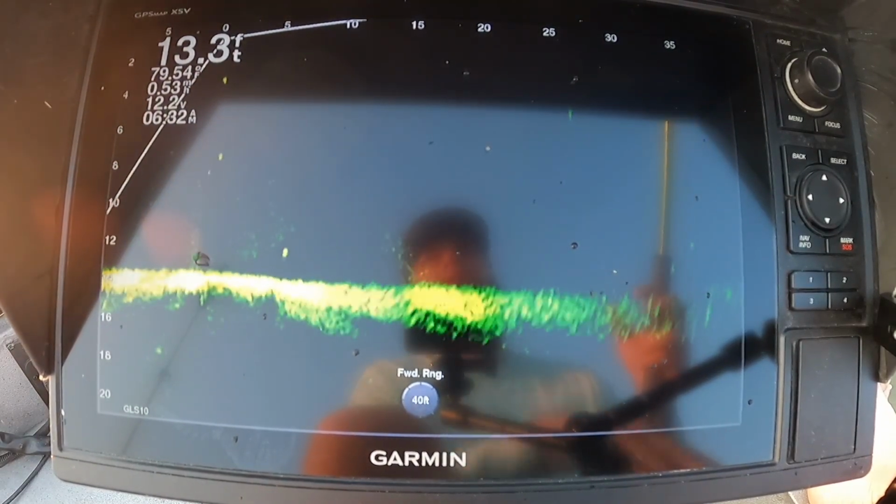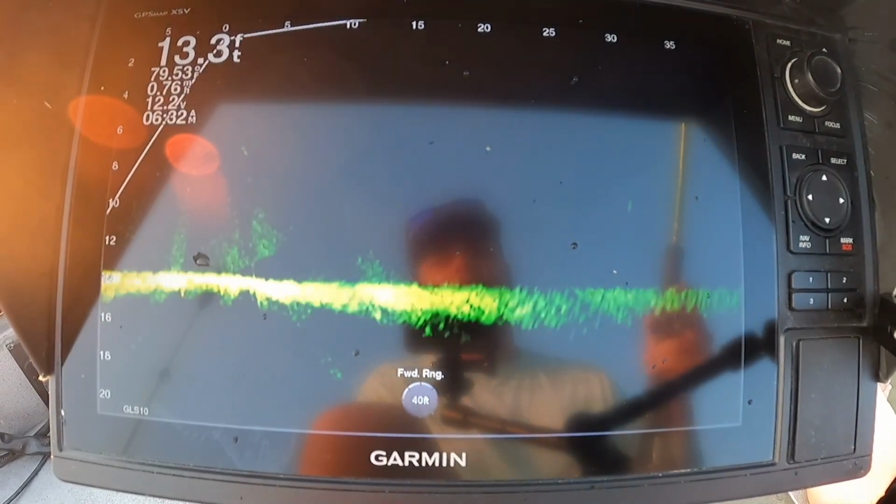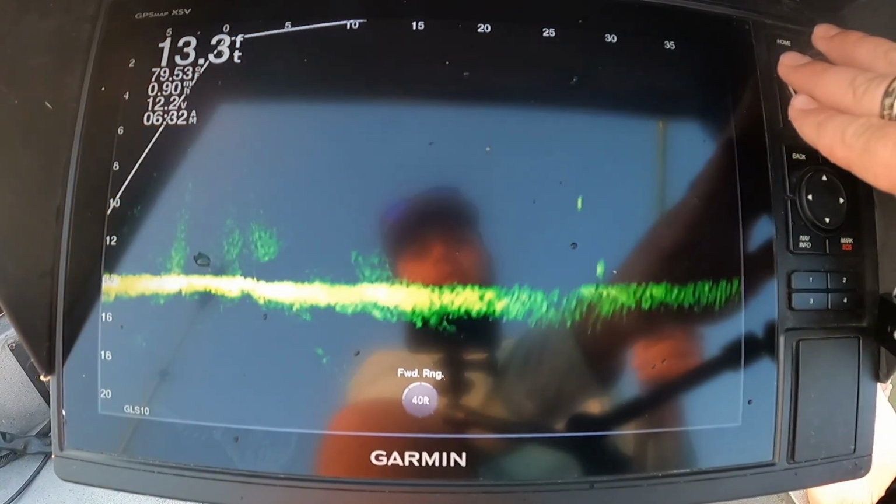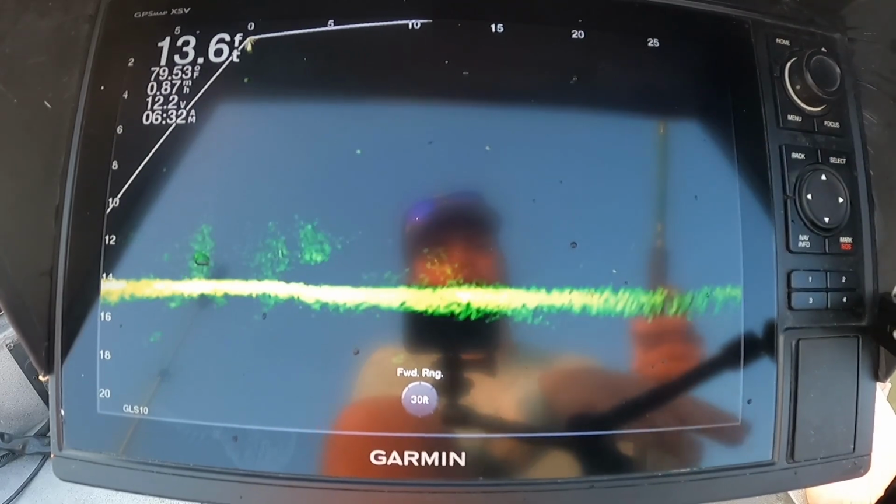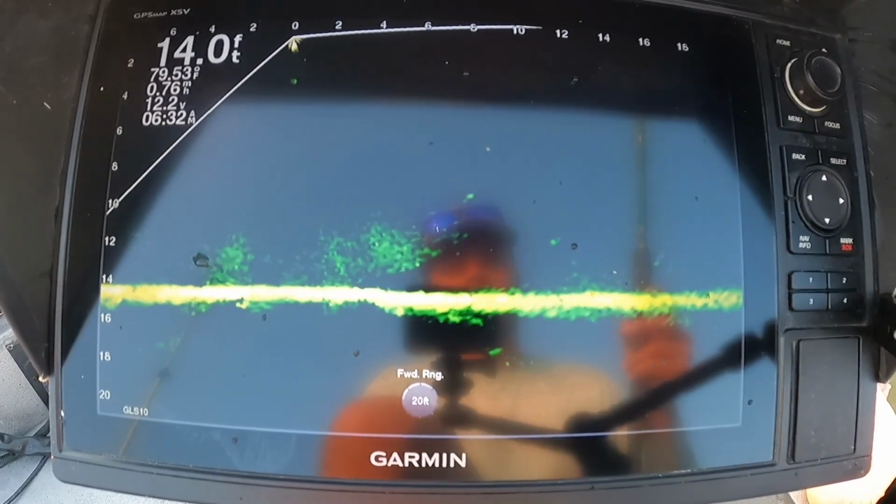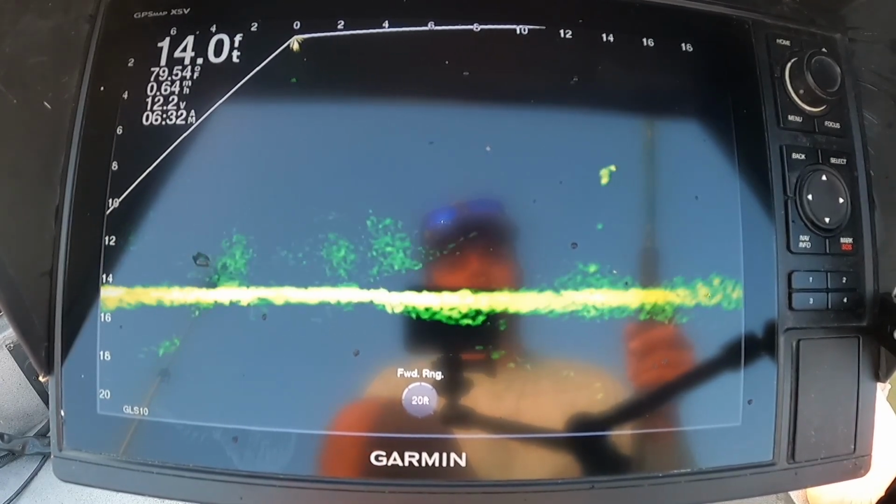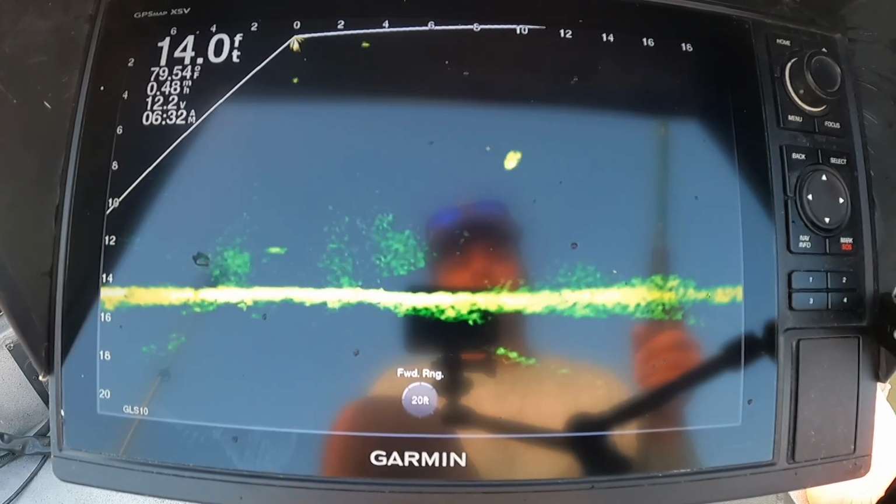And they'll push some shad up here and feed. They just like being on the flats, and there's really no structure right here, but sometimes they're here, sometimes they're not. But when they are, it's pretty good numbers. They're not stacked like they would be on a tree, but enough to where you can do some damage there pretty quick. I haven't been here probably, I don't know, 5 minutes. Got 3 keepers.